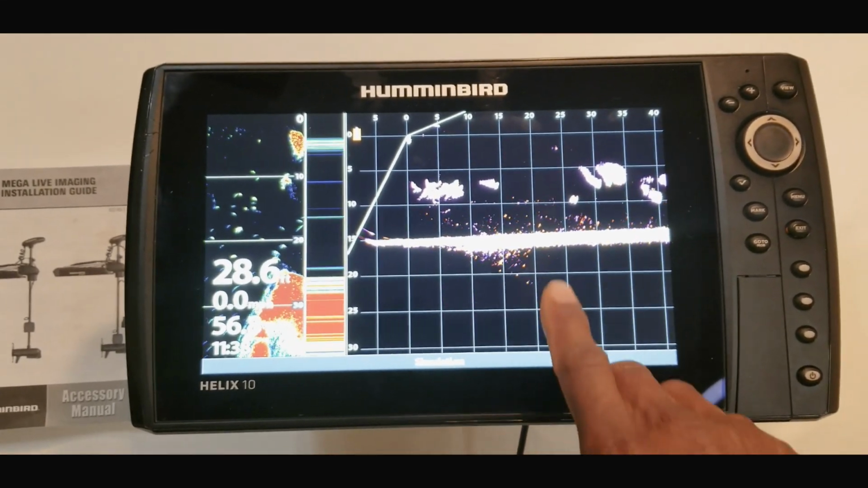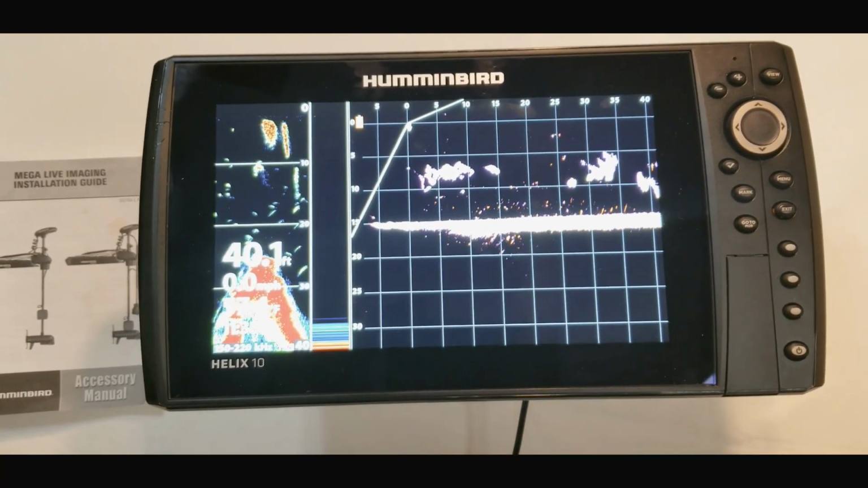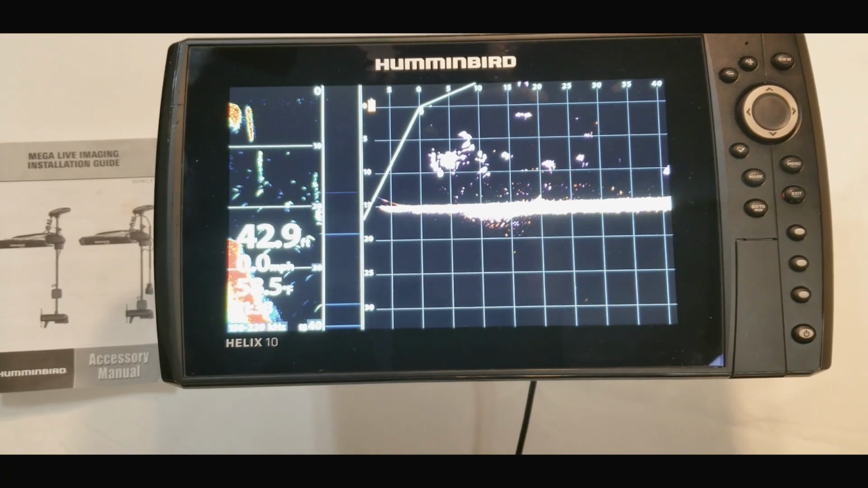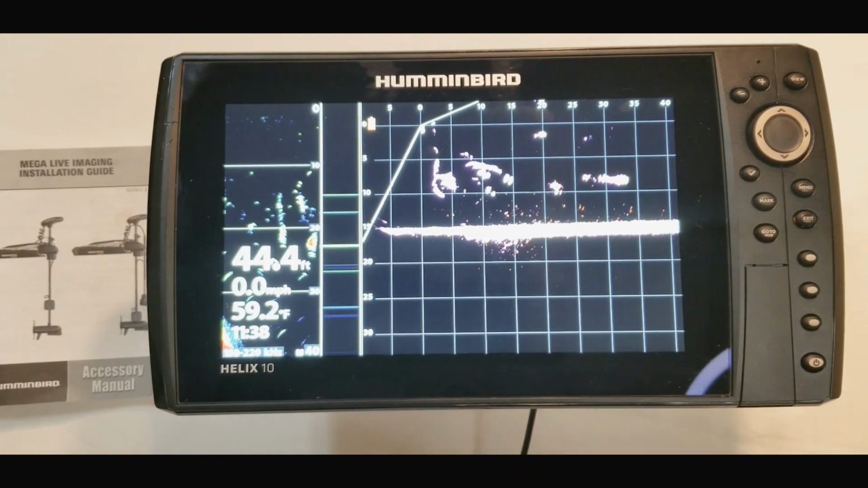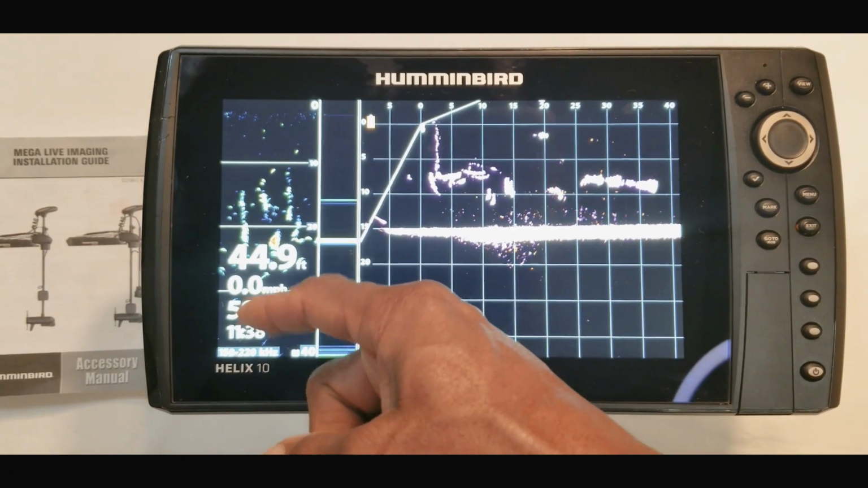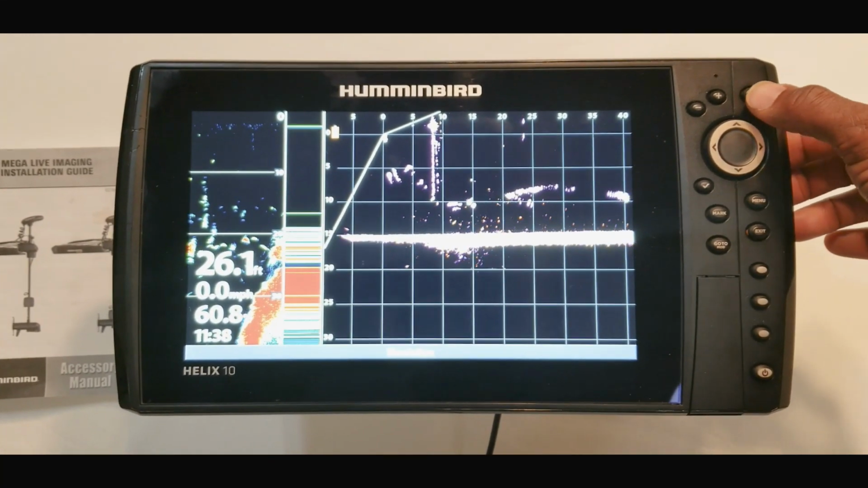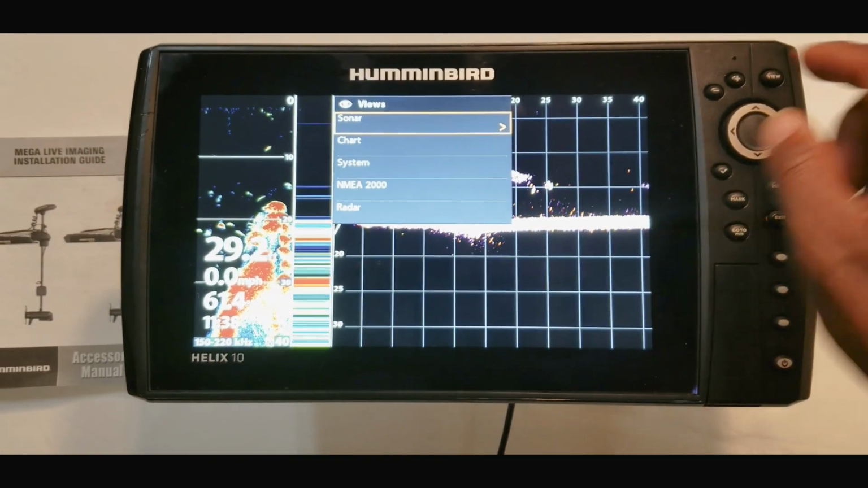Basically, when I'm out on the water, guys, I will run on this one unit, since I do have two units at the front of my boat. On the second unit, which is a 12-inch Helix, I will run my 360 imaging and the mapping, so I will have a split screen on that one. And this is the screen, the Helix 10, that I use to run my Mega Live. I generally keep that on the sonar screen also, and sometimes I will toggle between that and another screen. Like I showed you before, the shortcut is to hold down the view button and go to sonar.